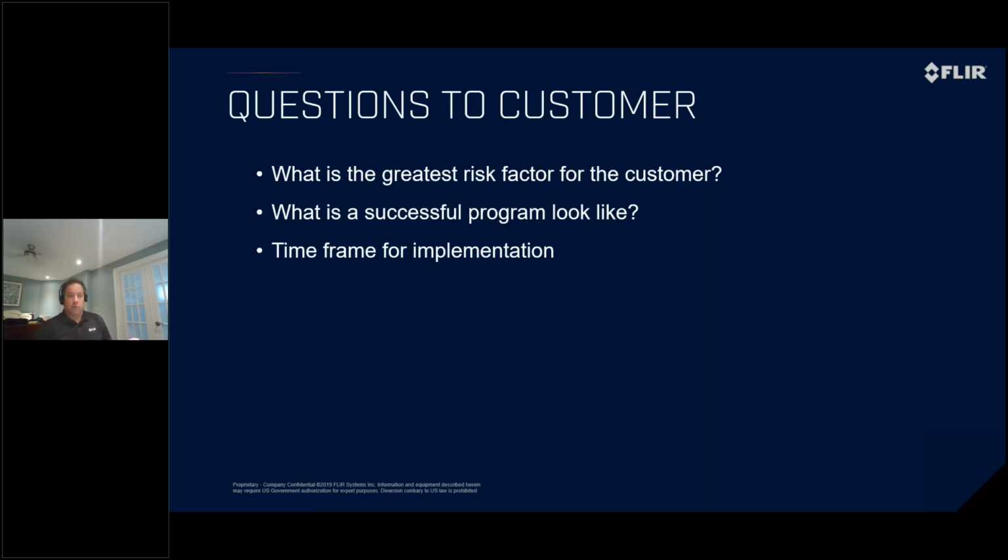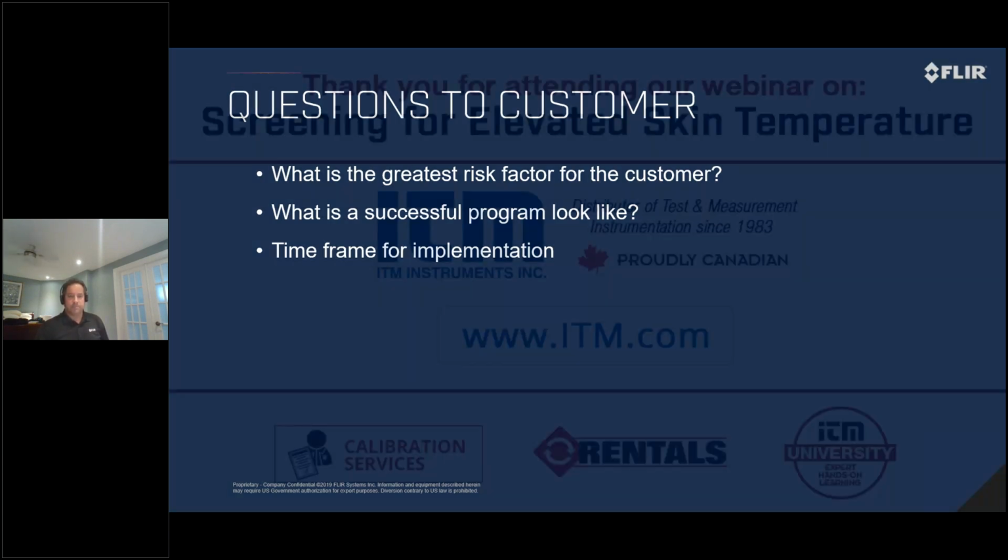What does it look like? What are you trying to do? Is it a one-to-one fast deployment? Do you want a fixed system? And what is your time frame of implementation? Those are the questions that I like to ask.